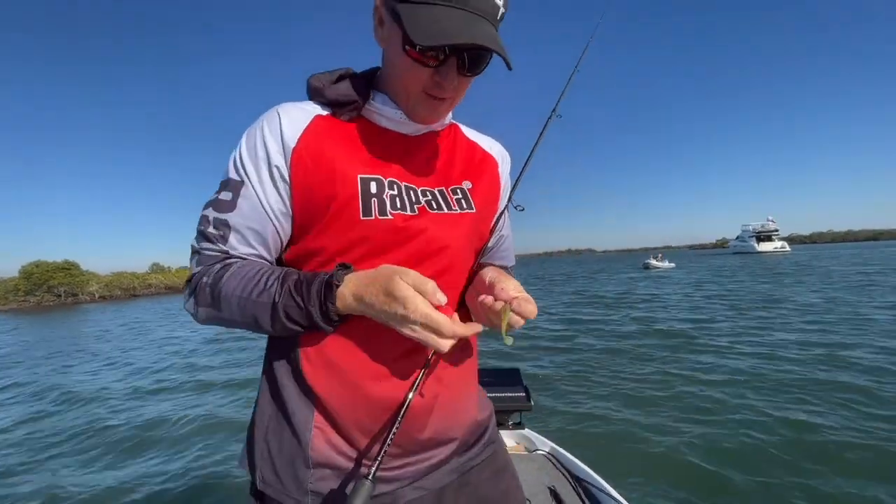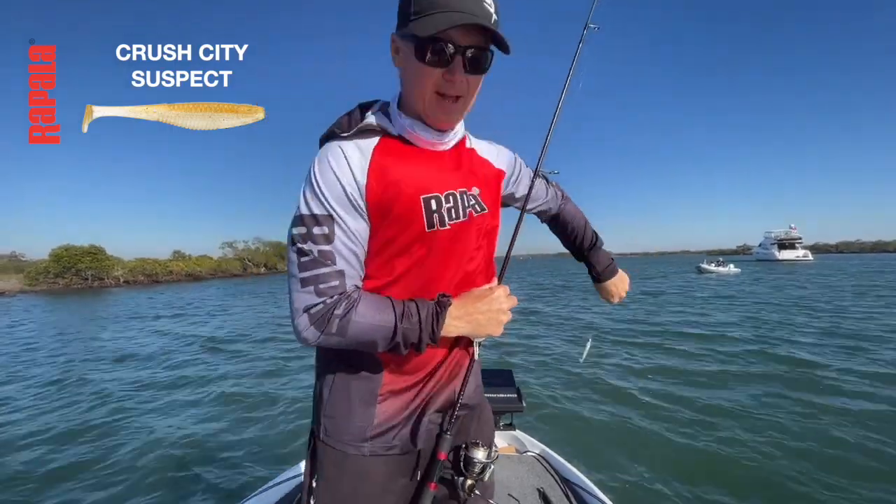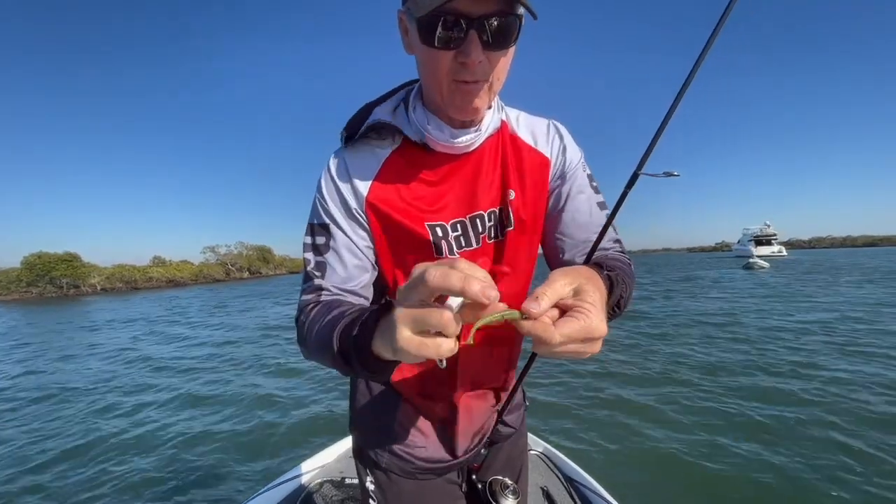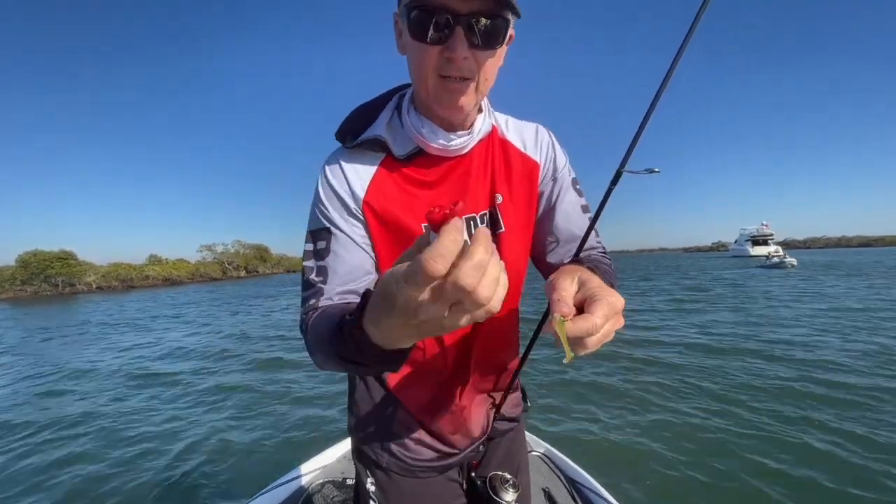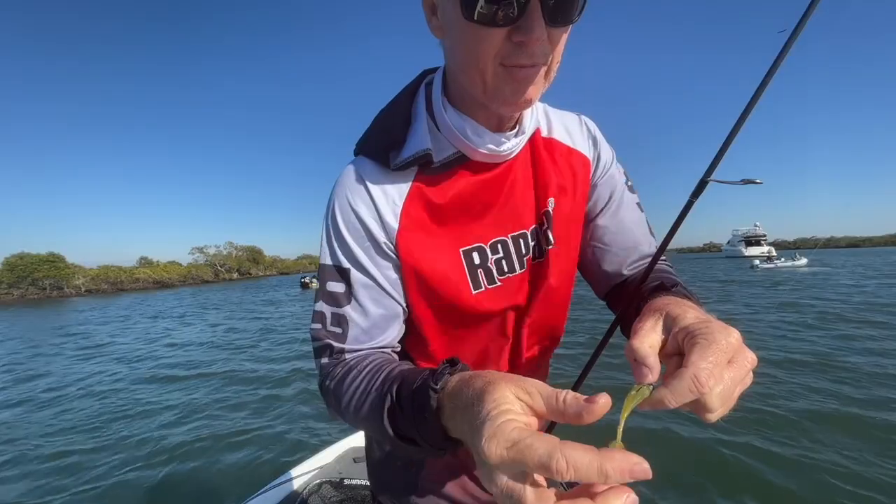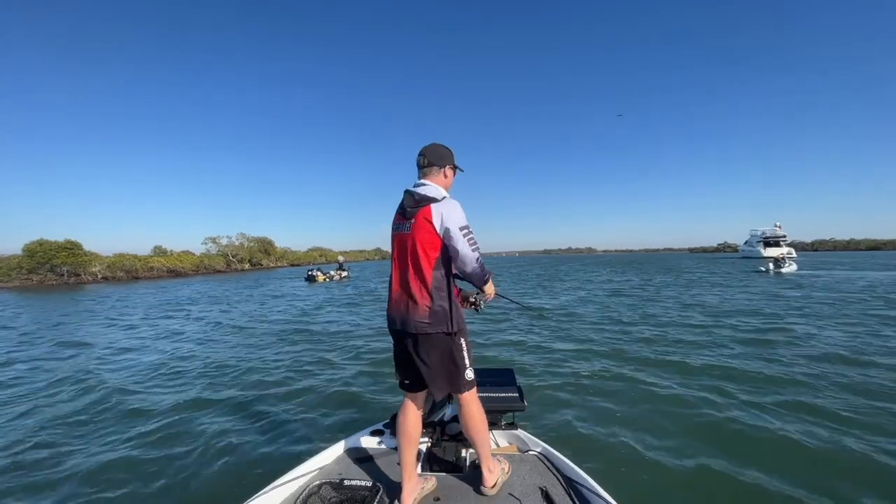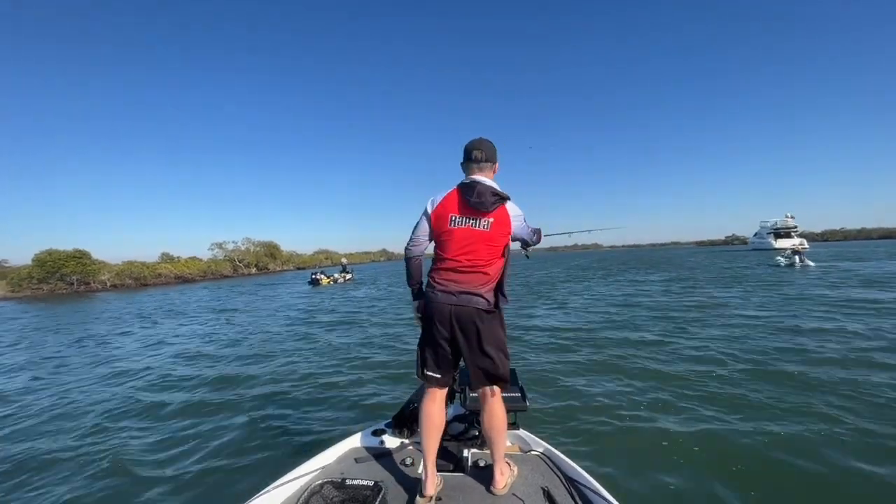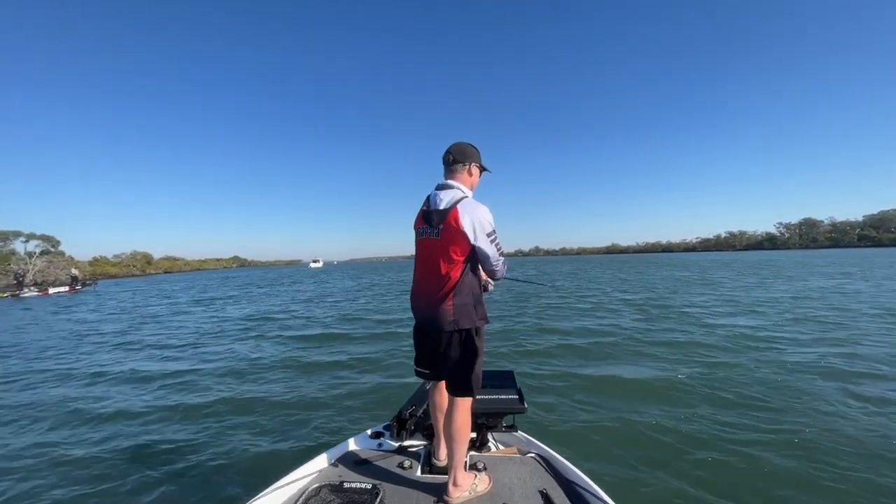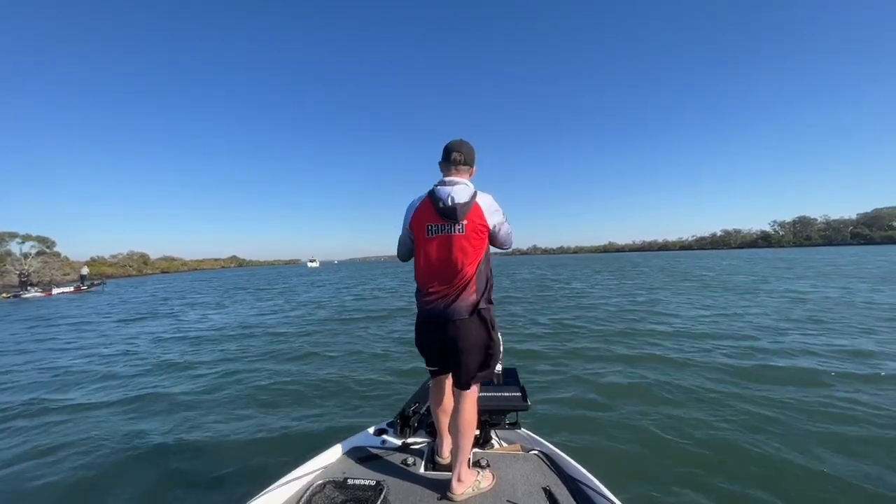So I'm taking a bit of Brother Tim's advice, I've got on the Suspect. He's been out-fishing me this morning, I reckon, for numbers. I've been finding it hard to get to the bottom, so I'm fishing it on 3 pounds straight through with a 1/6 jig head to get it to the bottom, and a little bit of dirty sauce on it. See if we can crush them on that. Pete, my non-boater from yesterday, who's coming second, was catching on these two, so let's give it a crack. Suspect.